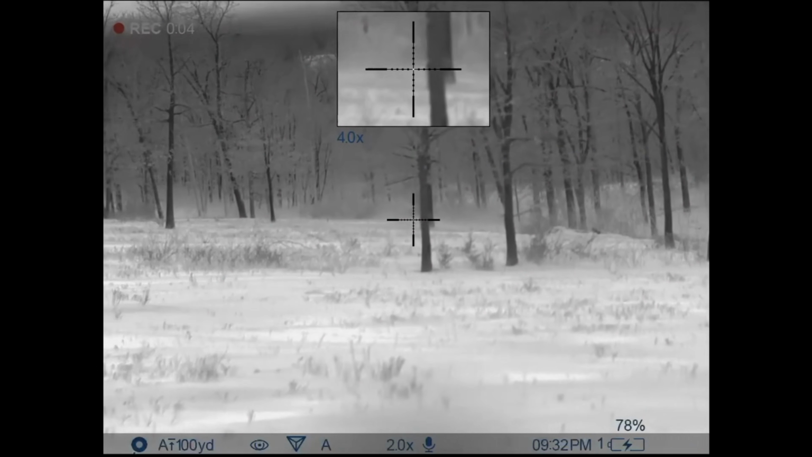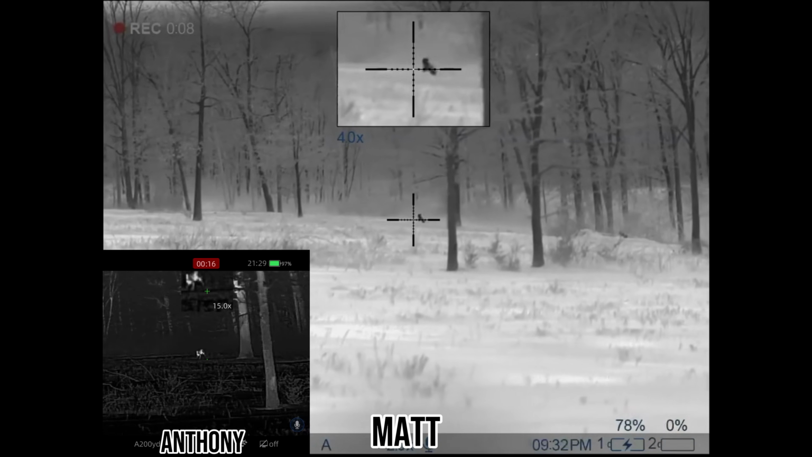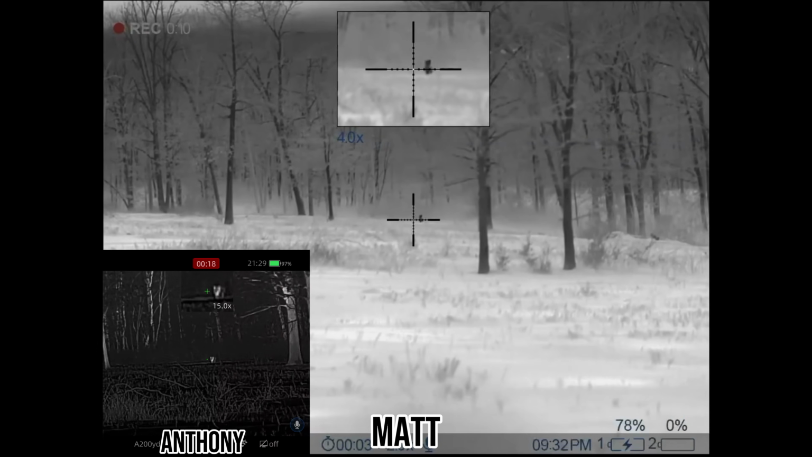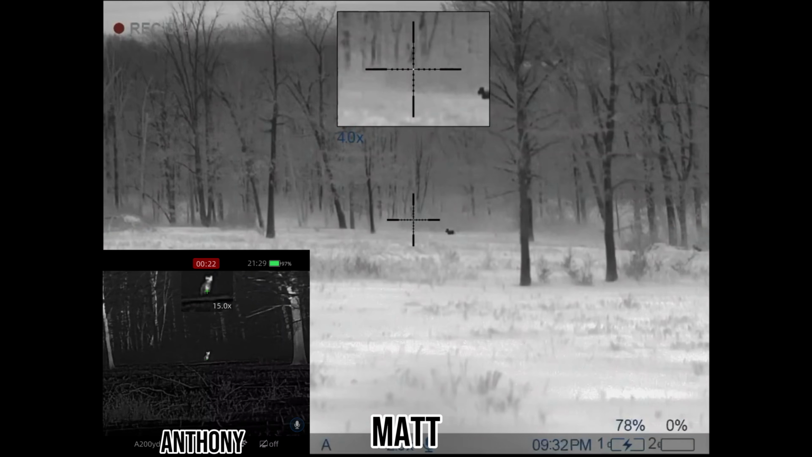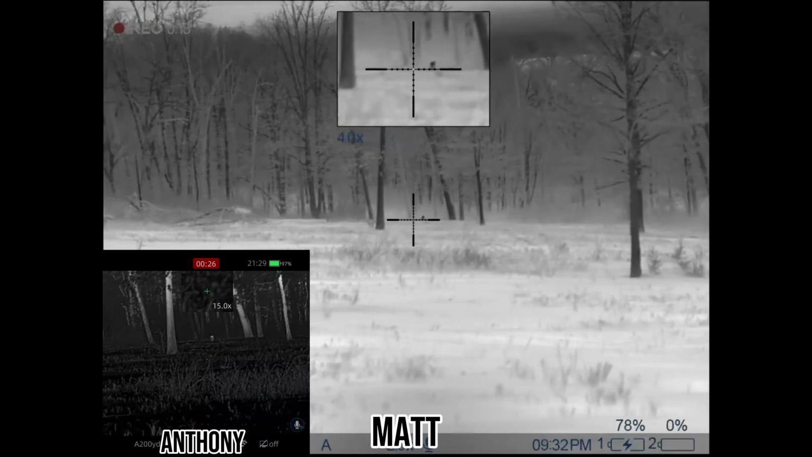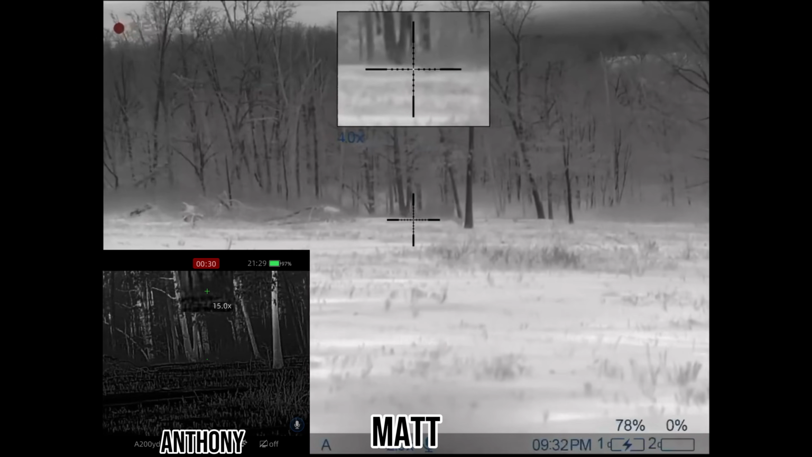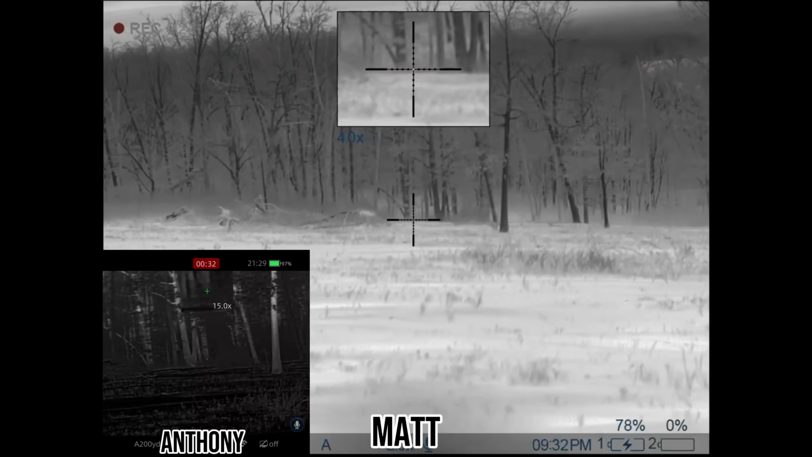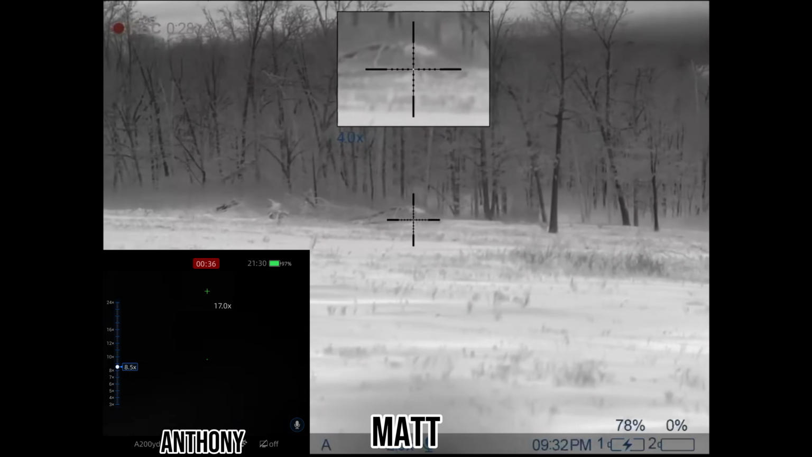Straight behind a tree. Shoot him. What the heck? He's going left. Let's get over there.